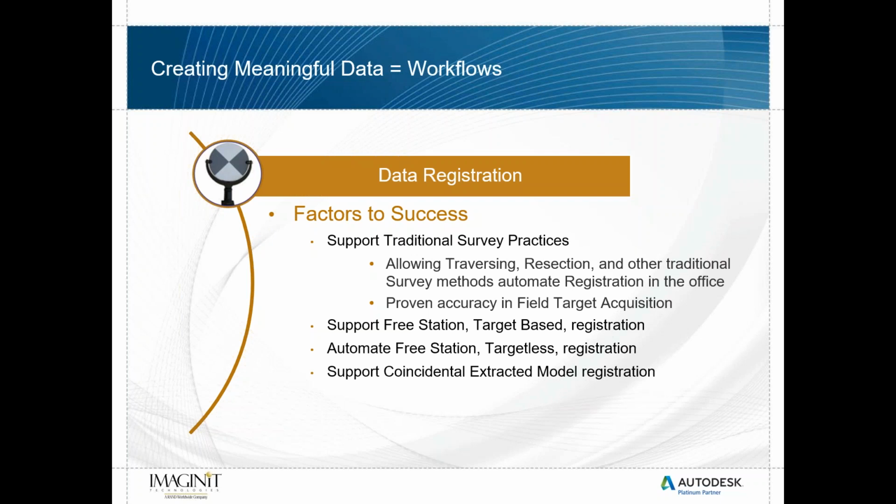Support coincidental extracted model registration, meaning that we can model data and bring it in with our point cloud and compare. And then ultimately, no matter what method we use, we want some sort of report telling us how well our data went together.